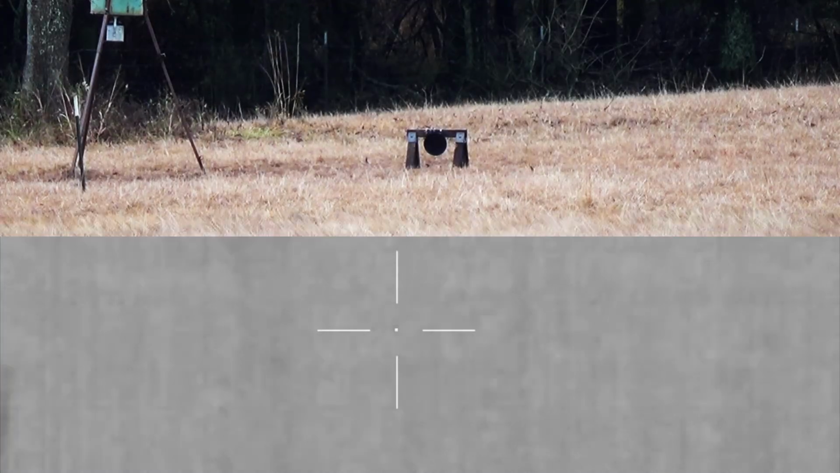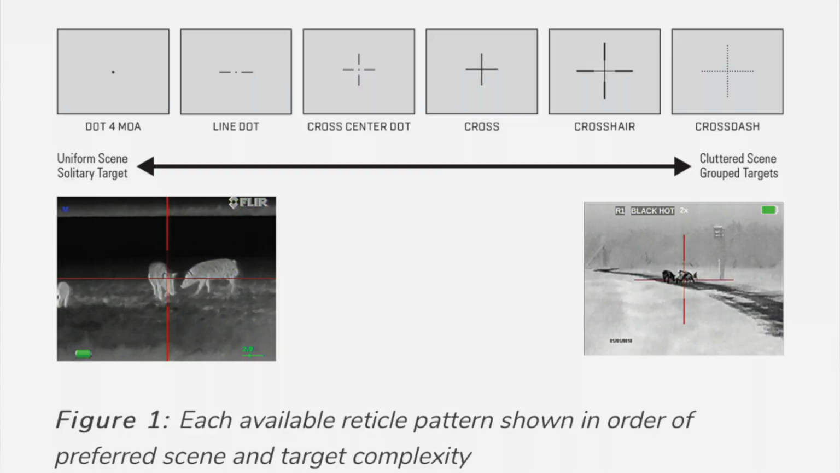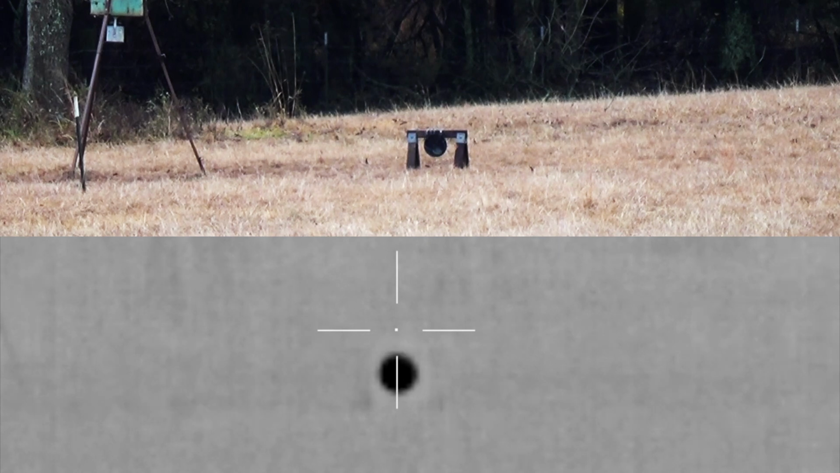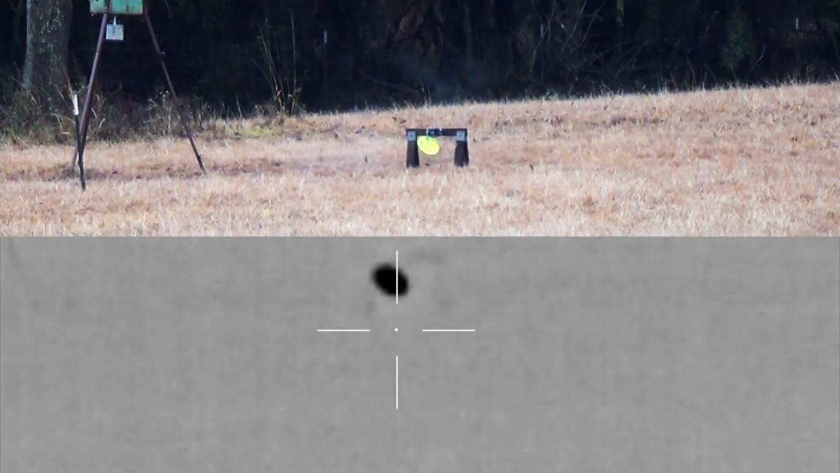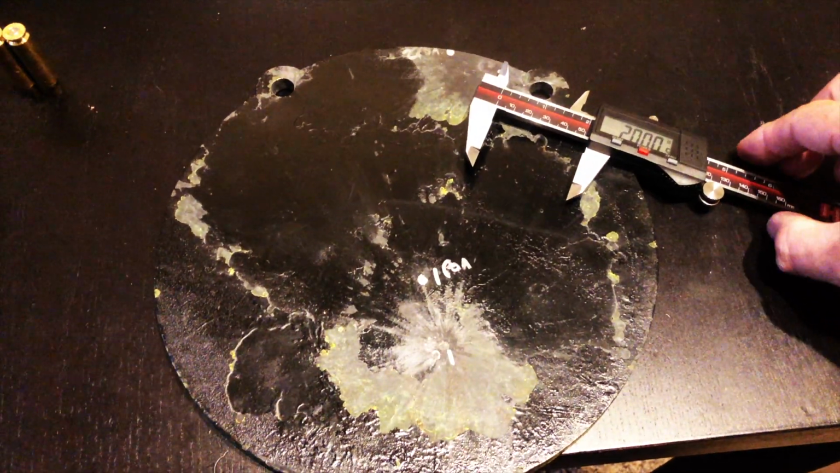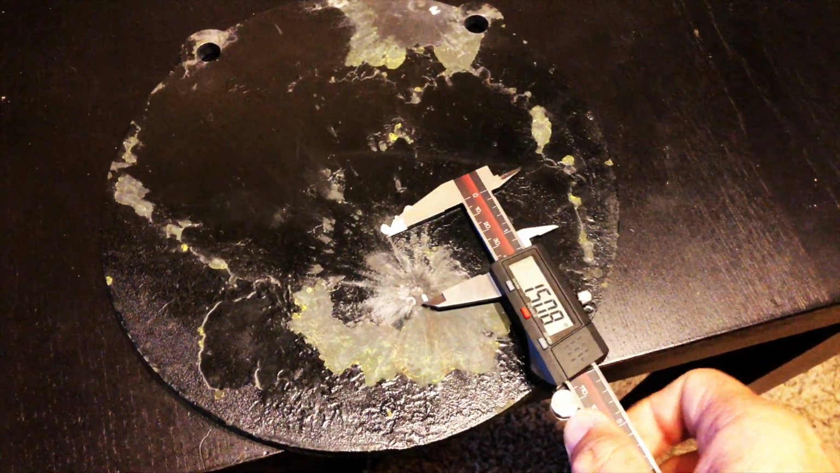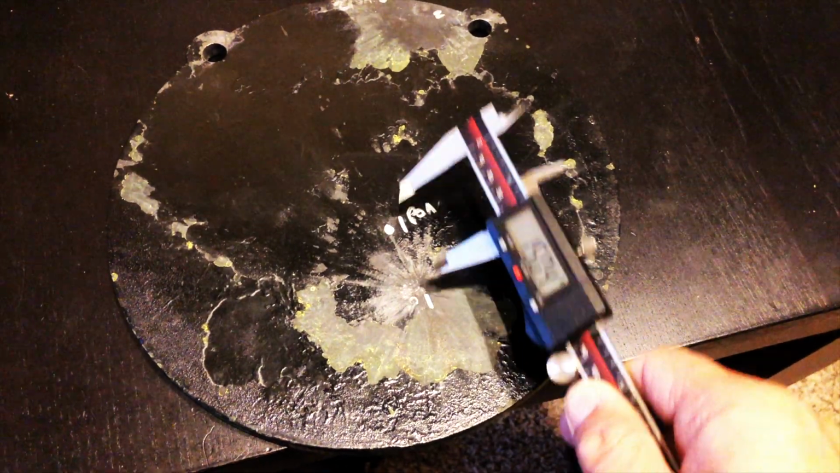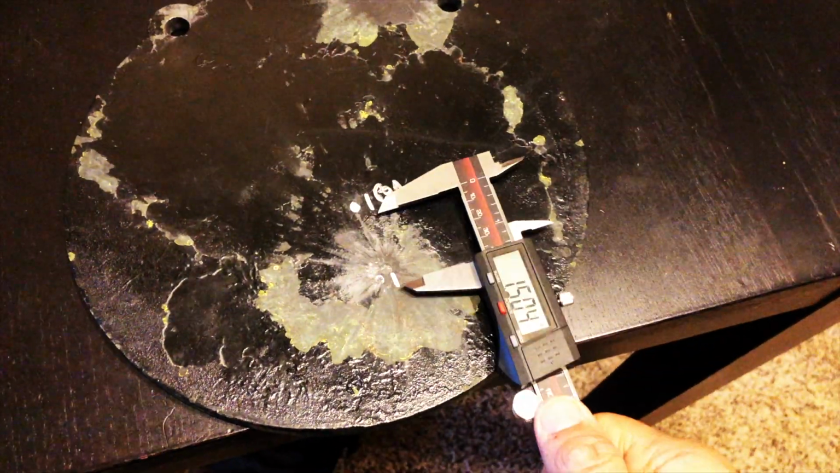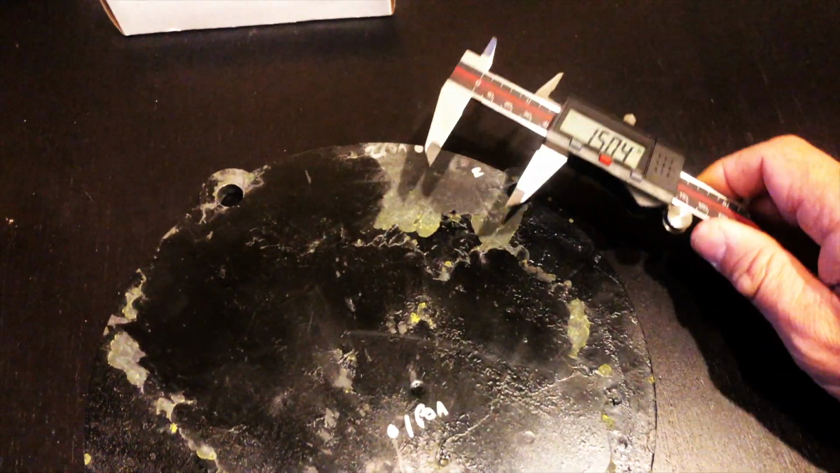It's times like this that I'm glad that I use multiple recording systems. FLIR reticles are not optimal for long-range shooting, but using this split screen, I can tell where my point of aim needs to be at 275 yards. Here are the results of today's shoot using 2.0 as my MOA standard. The first shot, this is my point of aim here, and that's the point of impact. I am just under 1.5 MOA there, which is really good.